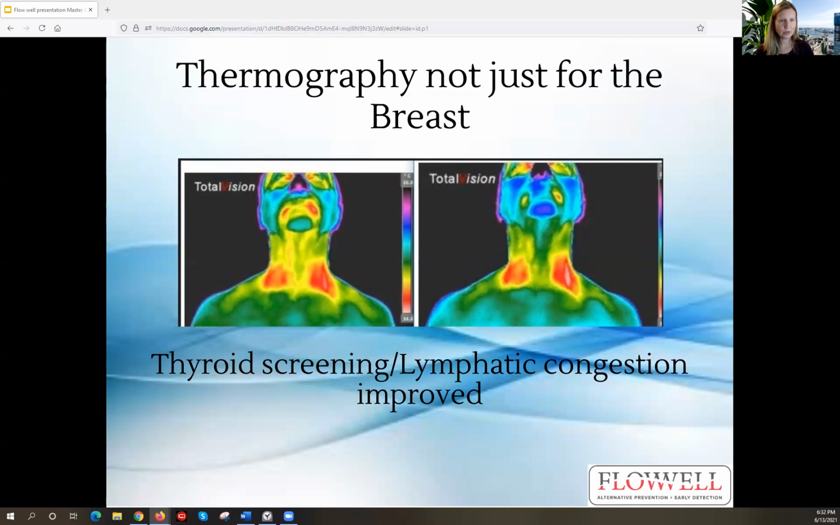Here's the thyroid screening that we do. And you can see in this patient that the lymphatic congestion improved. See all this yellow and the red in the mouth? That dissipated so much at the follow-up scan, as well as the thyroid is in the lower center of the neck, and the heat there has dissipated. So again, what we love to see.